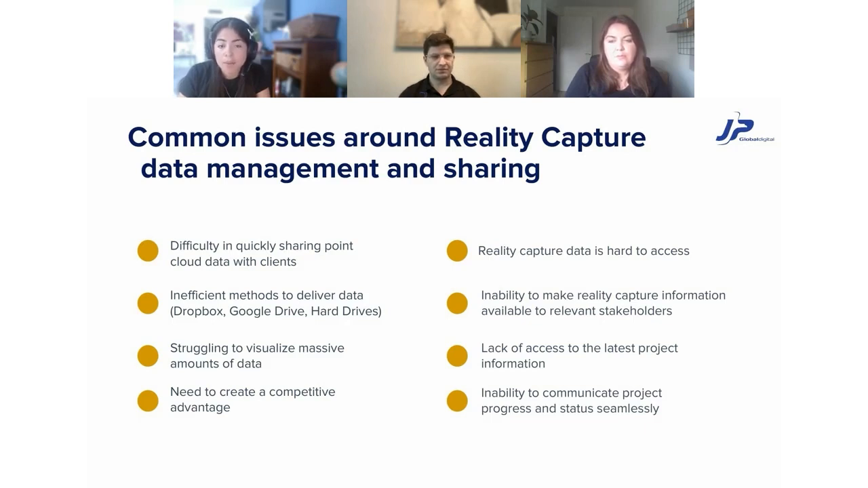Another significant problem is the inability to communicate project progress and status of the project. This creates challenges in sharing updates and information about the project progress with different stakeholders. When we're unable to communicate project progress, it can lead to misunderstanding and even more delays in the decision making.